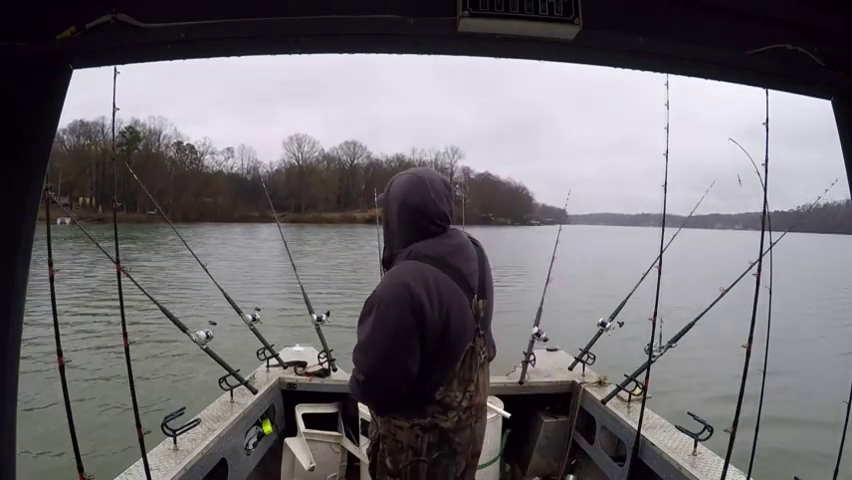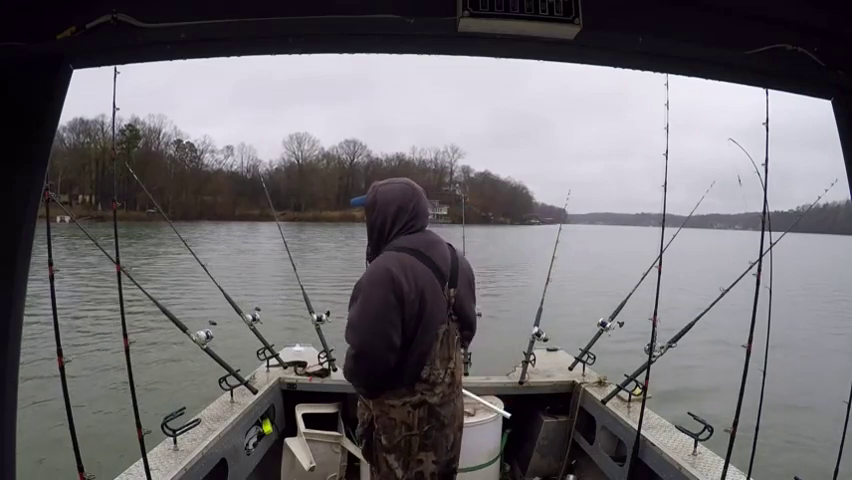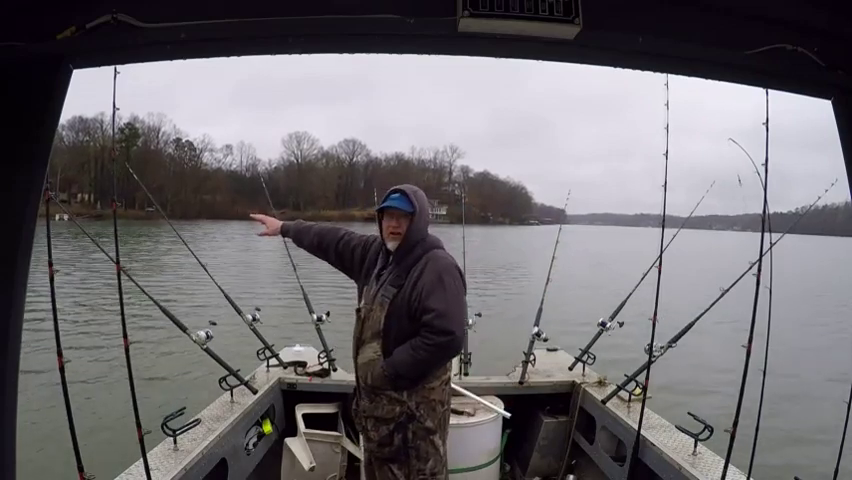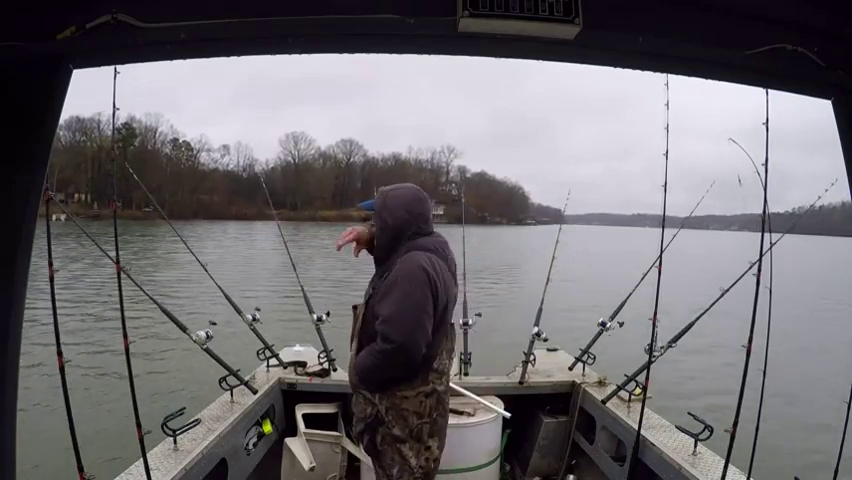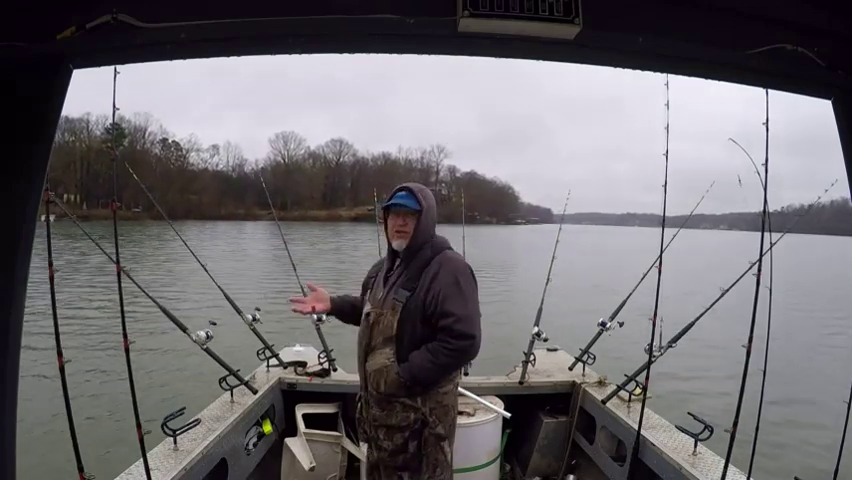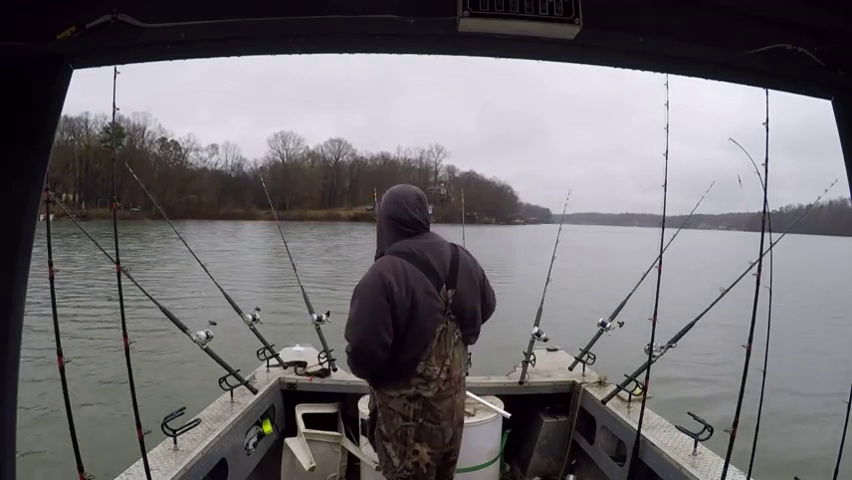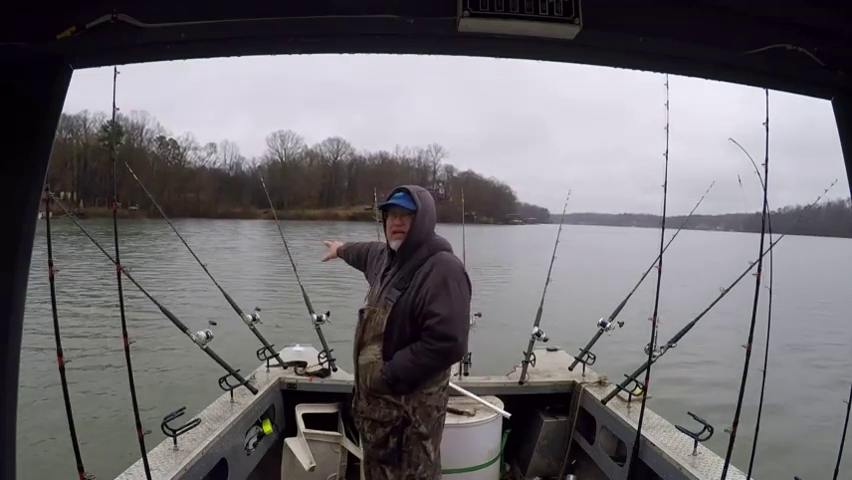They're potted up. There's a pod right back here. There's a little pod right over here to the right. And there's a couple scattered on this flat over on the side here. More than likely, what's funny, more than likely the rod I'll catch the fish on will be the one where I just had a few fish scattered here and there. It seems like a lot of times I find those big pods like that.